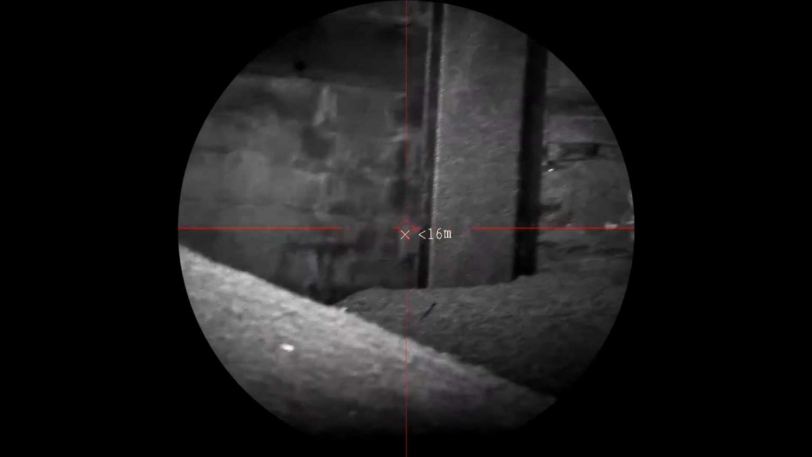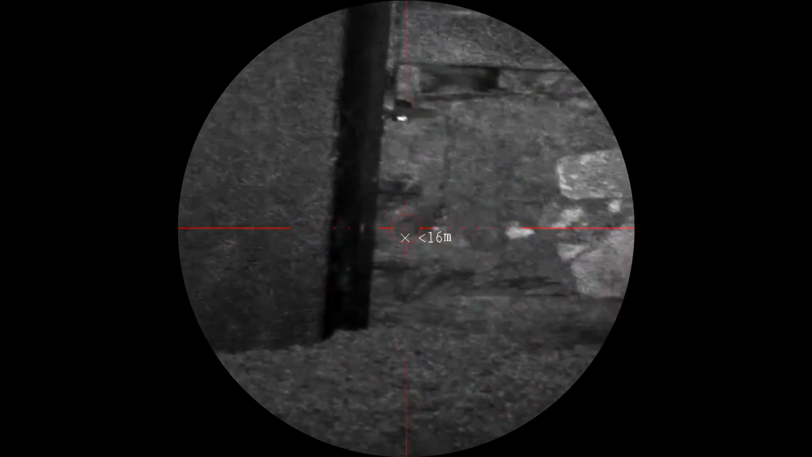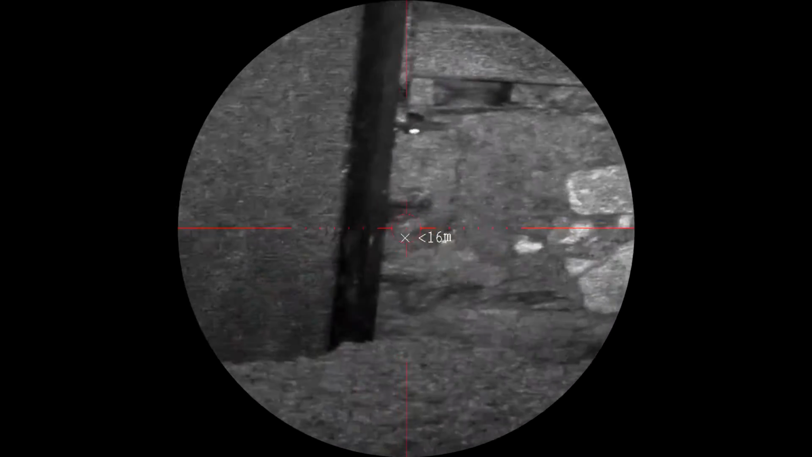Here I kept seeing a distant eye reflection glinting back at me, and so I zoomed in, but it turned out to be just literally an eye was all I could see. It was another rat in that little crevice within the stonework, so I'm too far away to target something the size of an eyeball from 37 meters.